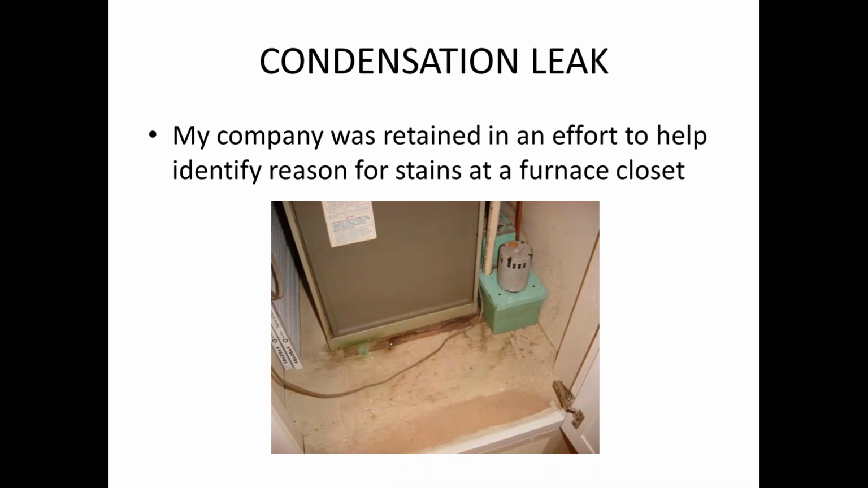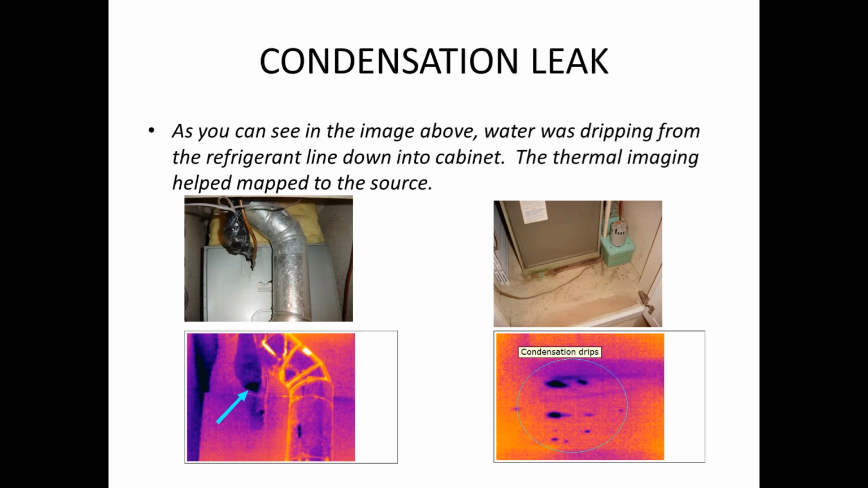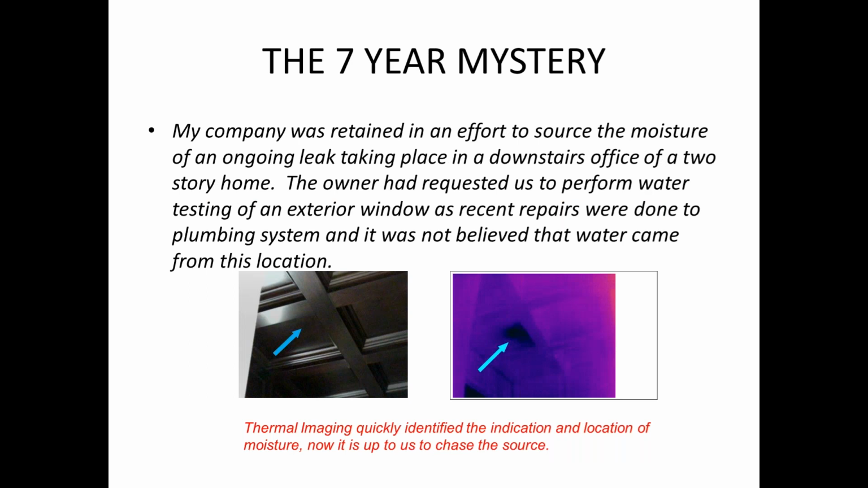Some are very simple cases, like clients complaining about mold and stuff in cabinets and why it's occurring, using your infrared camera. These can be very low resolution. You can tell that often by the graininess of the image, but they can still be effective. What we're seeing here is, if you look at the refrigerant line coming off the coil, you'll see a dark anomaly on the lower left image. That is easily where the water was dripping into the cabinet, causing the moisture staining. Hey, case solved.